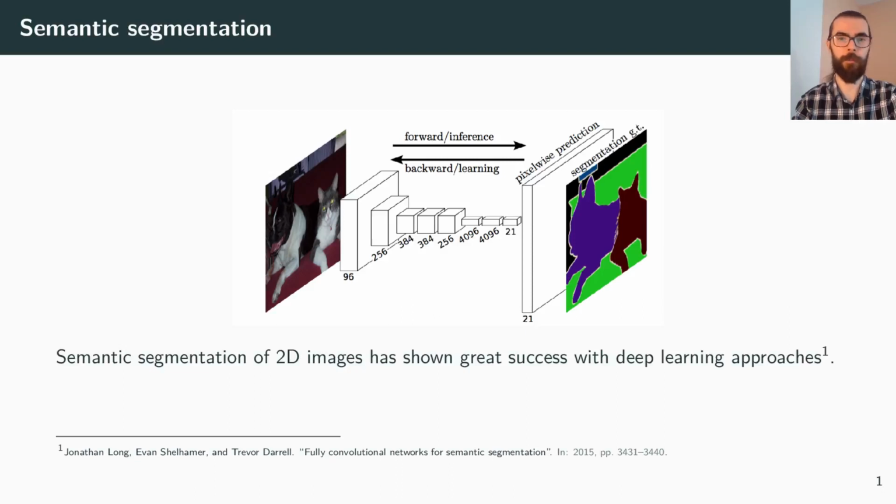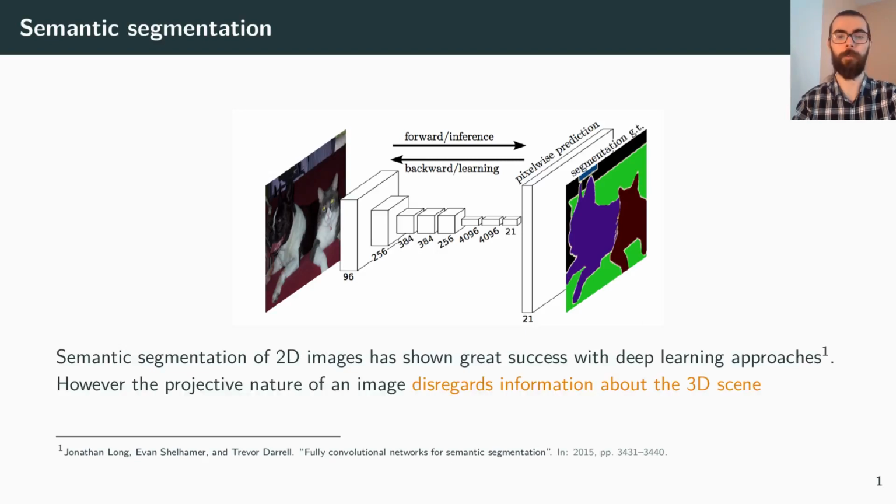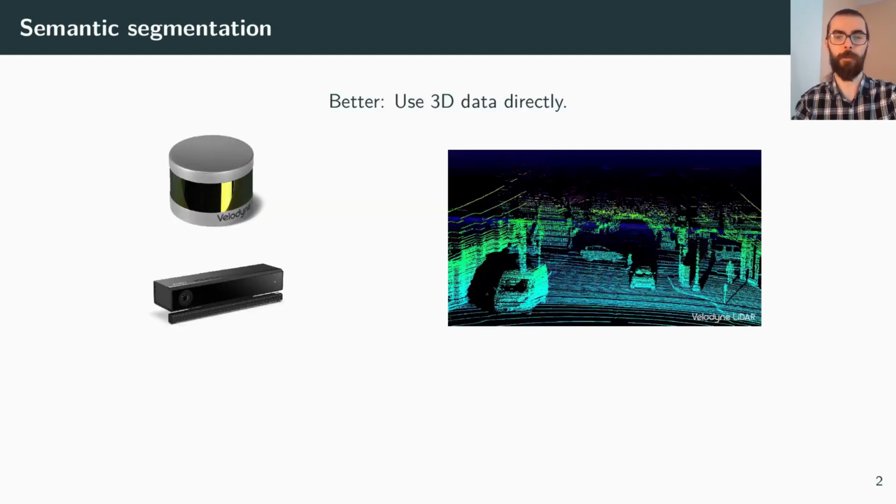Semantic segmentation of 2D images has shown great success with novel deep learning methods. However, the projective nature of an image naturally discards information about the 3D scene, for example depth and proximity between objects. A better idea would be to use the 3D data directly, for example point clouds recorded by LiDAR or Kinect-like sensors. However, the question arises, how can we efficiently perform semantic segmentation on a point cloud?